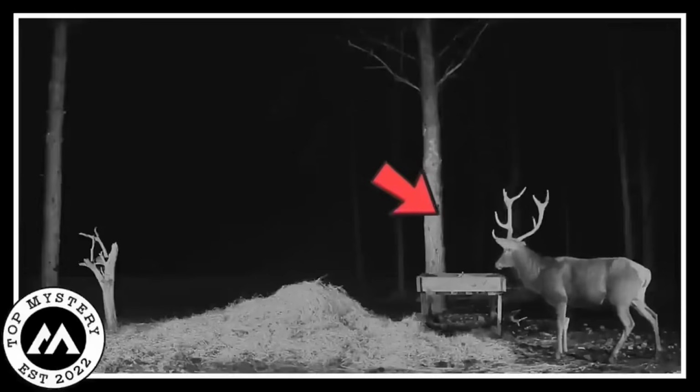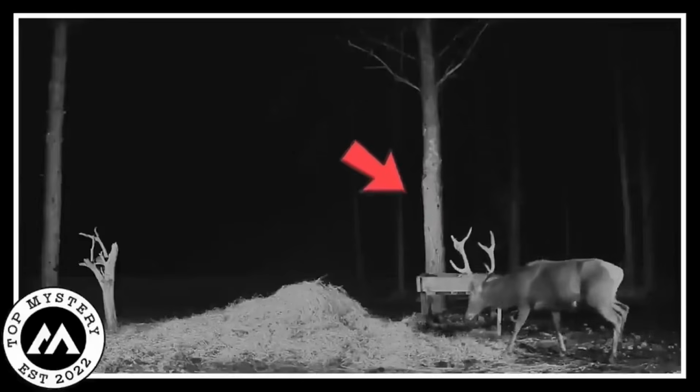This video is like a magical portal to a reindeer wonderland, making it one of the coolest things ever caught on camera.